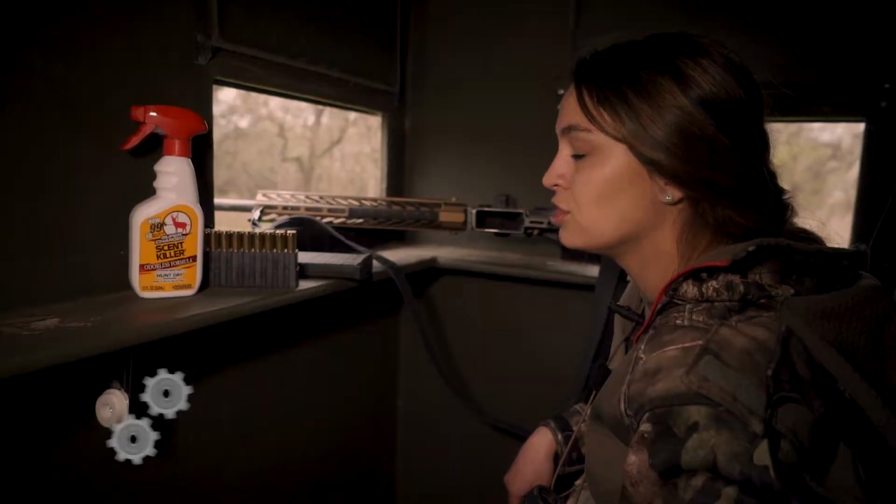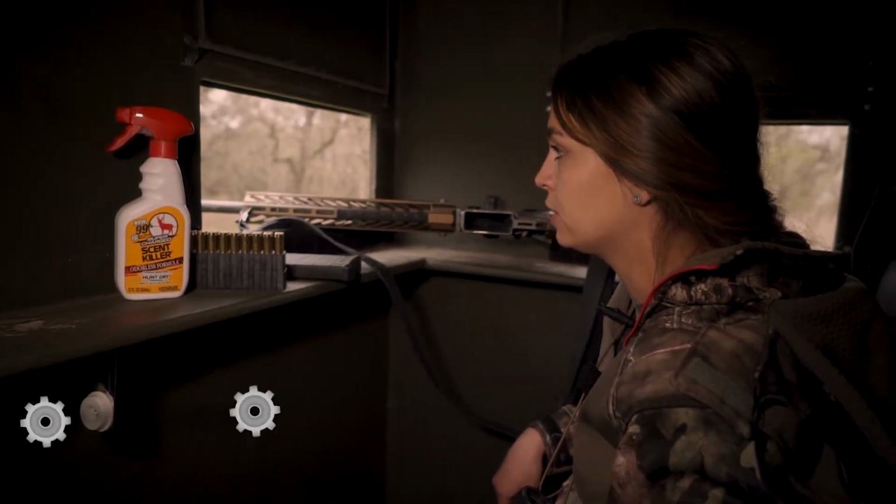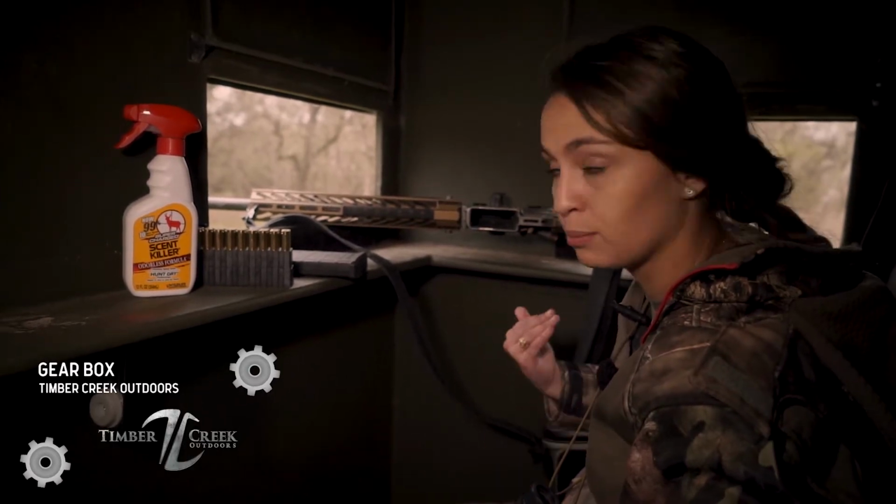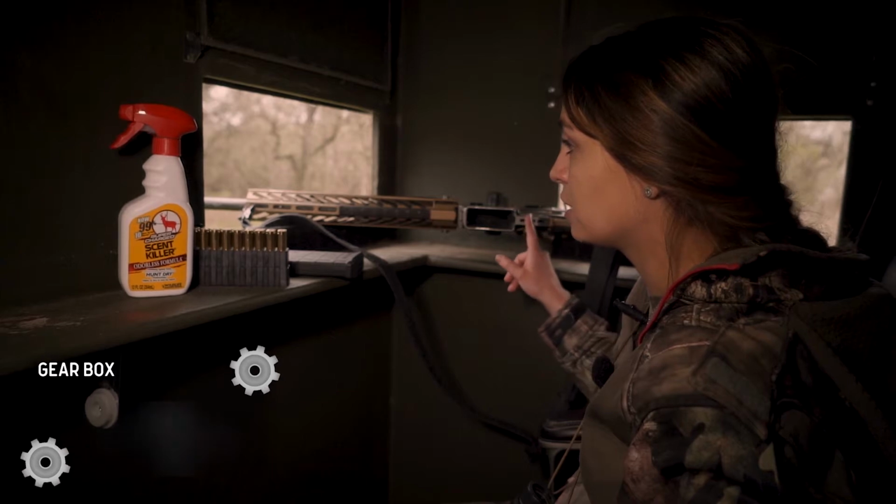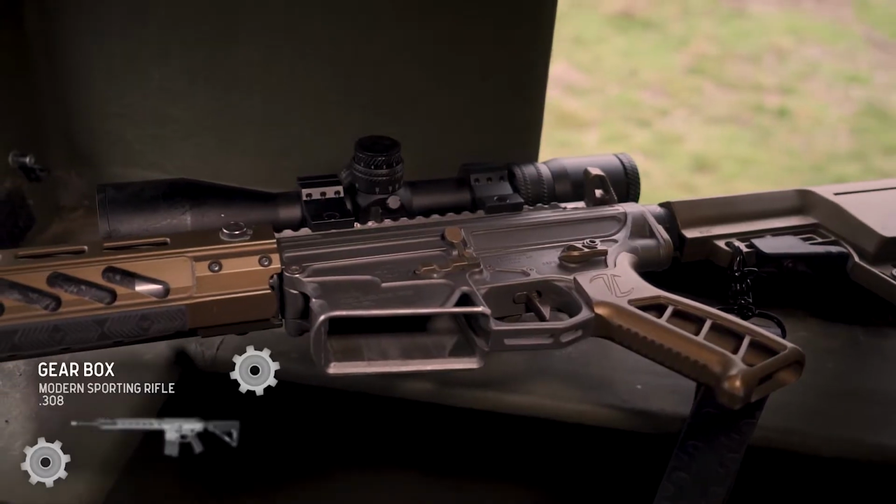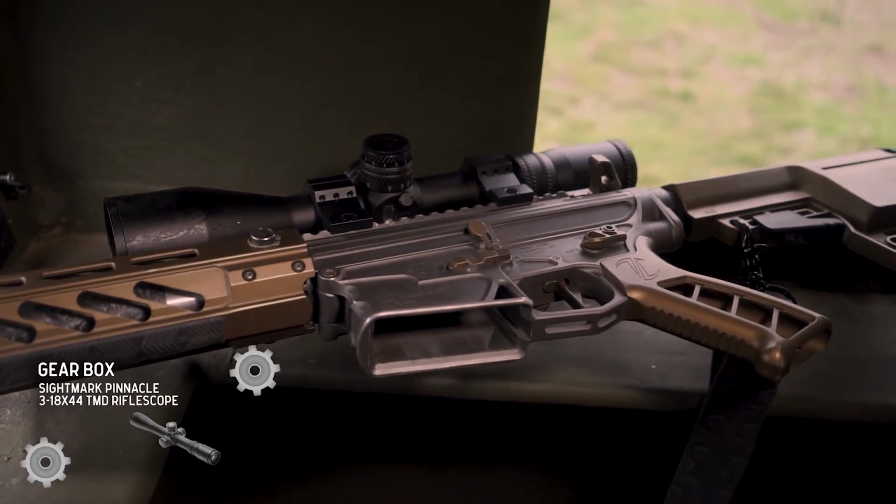Okay, it is late January. We are on a freezer filler hunt. And what I mean by that is pigs come in, deer come in, muerto. So the rig I've got is one y'all have seen a lot. We've killed hundreds of pigs with it, whitetail, even my red stag this past year.